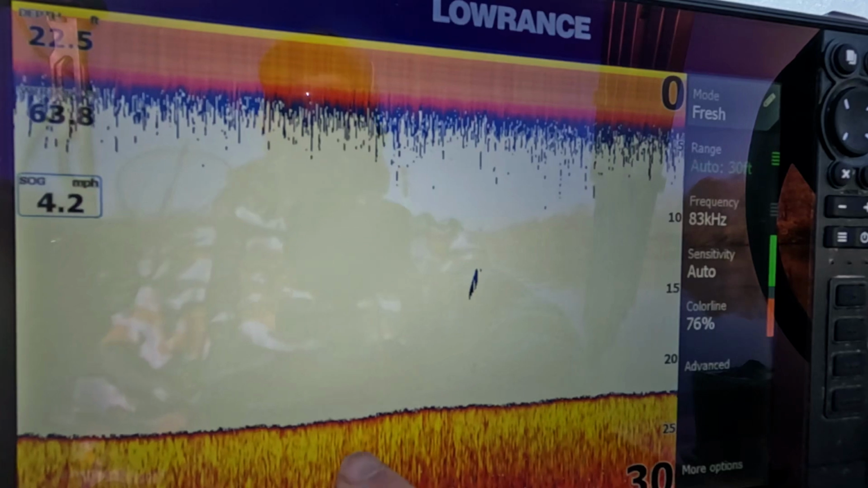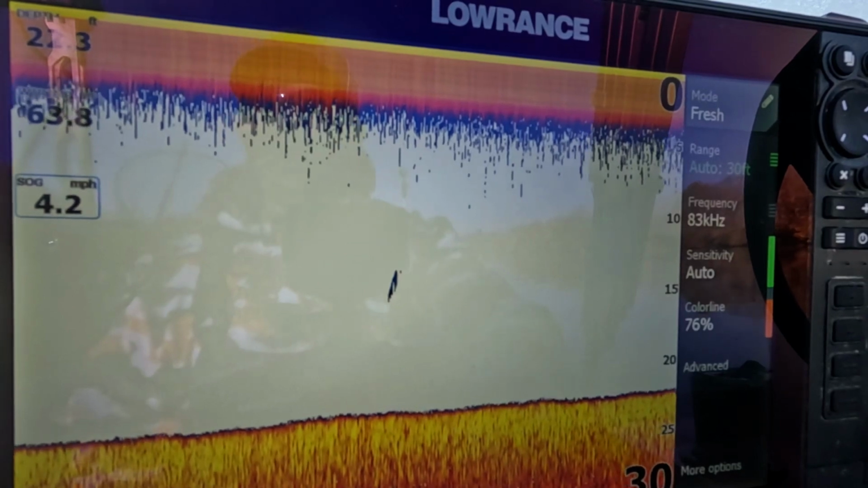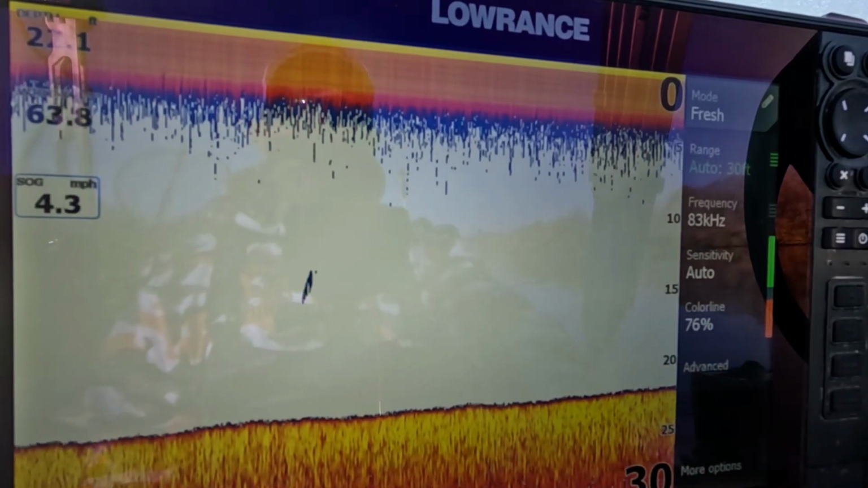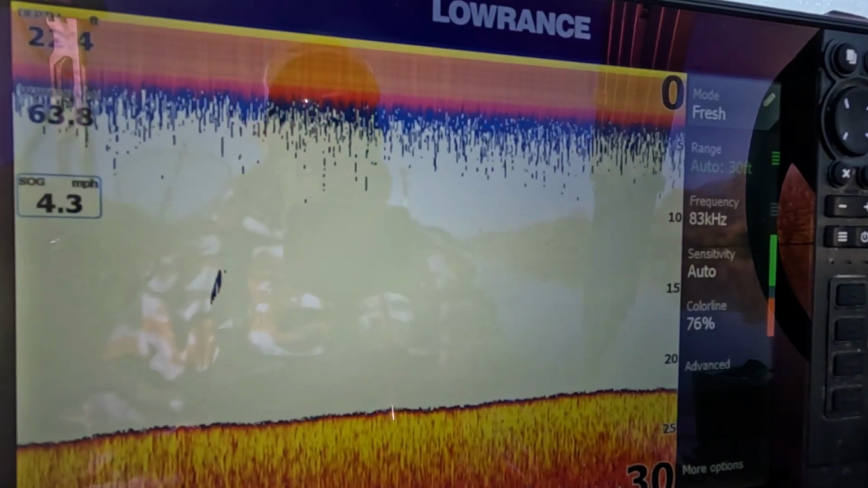Now, if that was rock, or a lot of mixed-in rock, you would have less of that color protruding up into the yellow. That is probably the most important thing to figure out as far as 2D goes, is what the bottom is made of and what you're looking at right there.